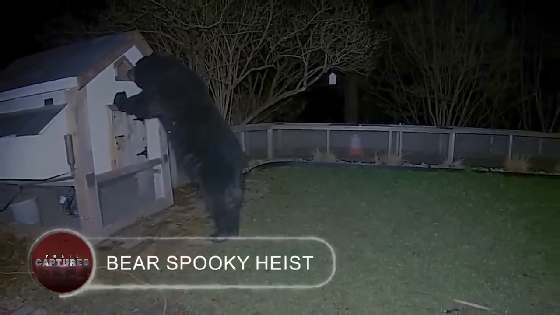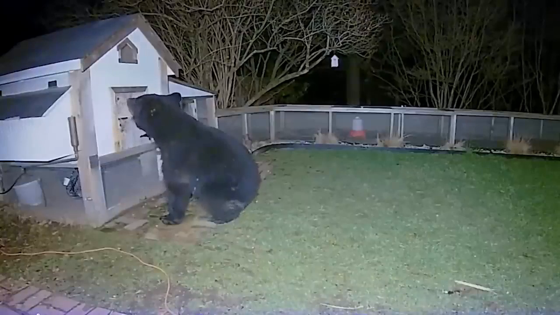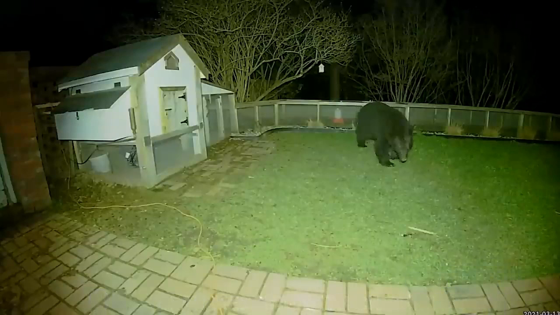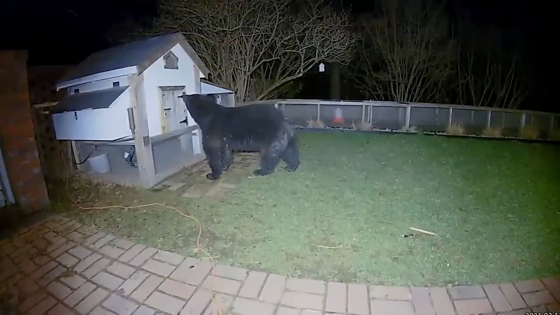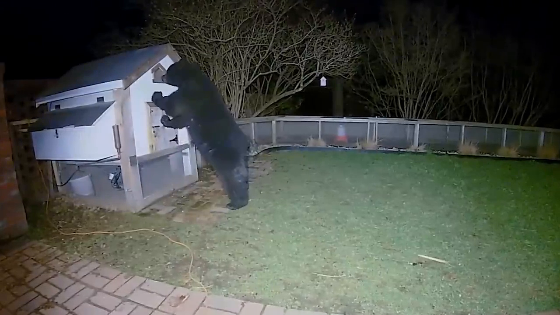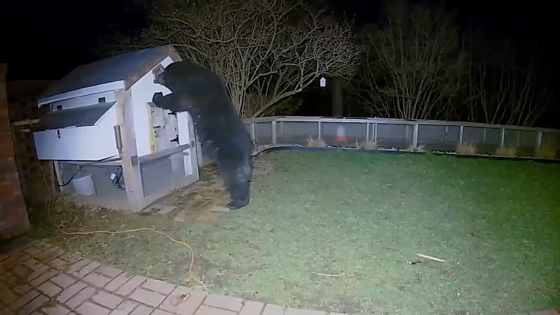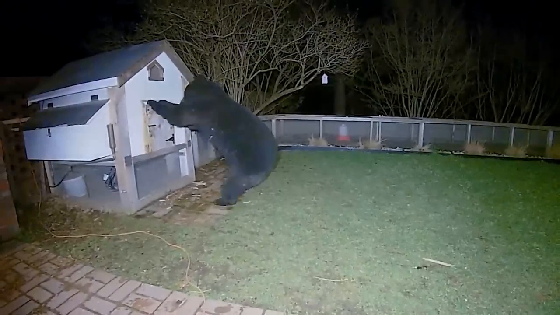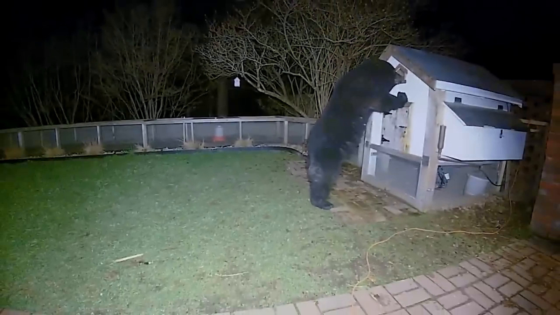Bear's spooky heist. The following video shows a black bear skulking around a homeowner's property, examining its surroundings like a cunning would-be thief. He sets out on a daring quest to raid the chicken coop as soon as he thinks it's safe. He searches around for a way to unlock the wooden coop. He looks around for possible flaws while standing on his hind legs. When he's unable to open it calmly, the bear becomes desperate and uses force to rip and bite through the wood.